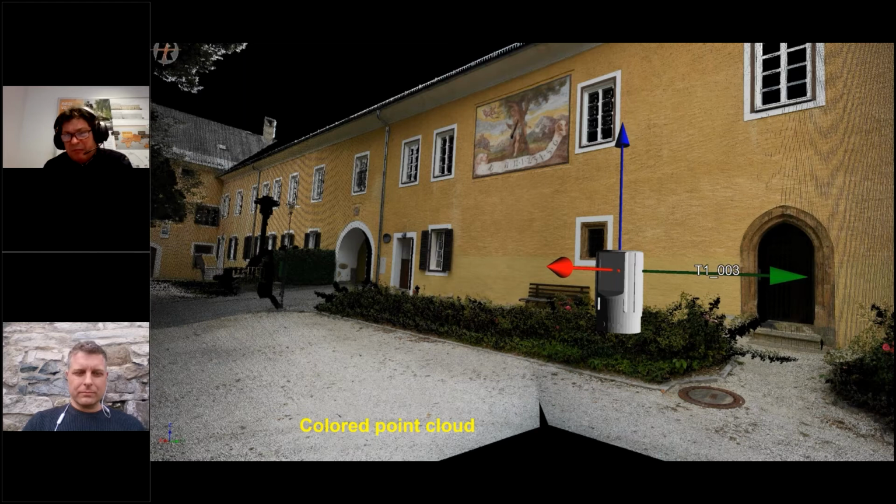The aperture of 8 is fixed, and what we change is the ISO sensitivity of the camera setting. So you see the colored point cloud.